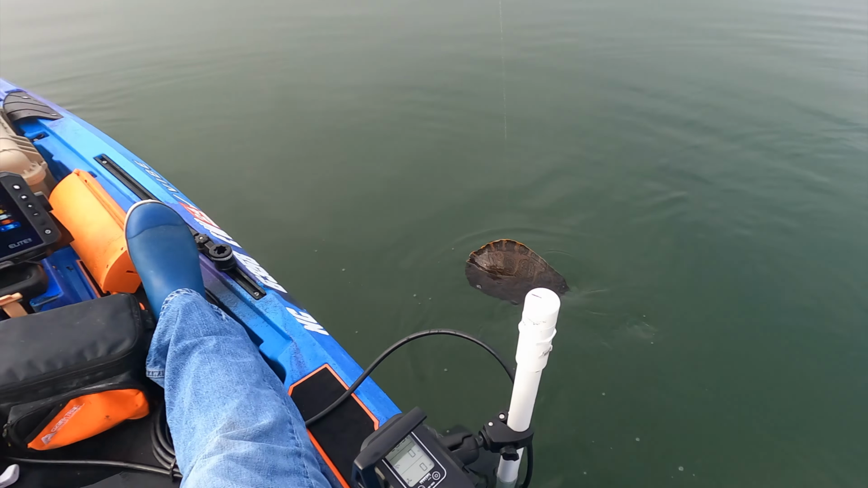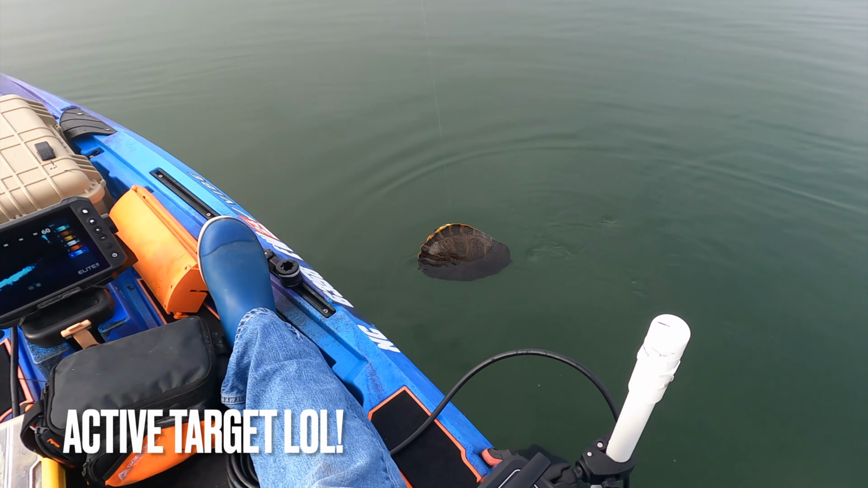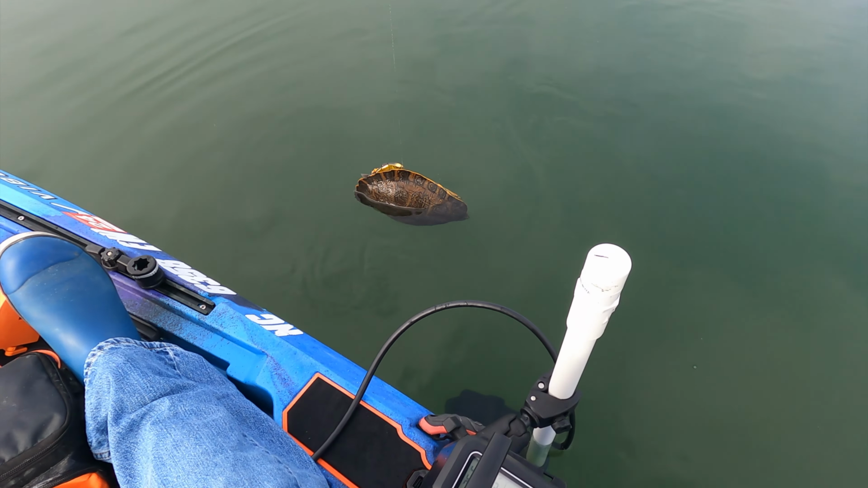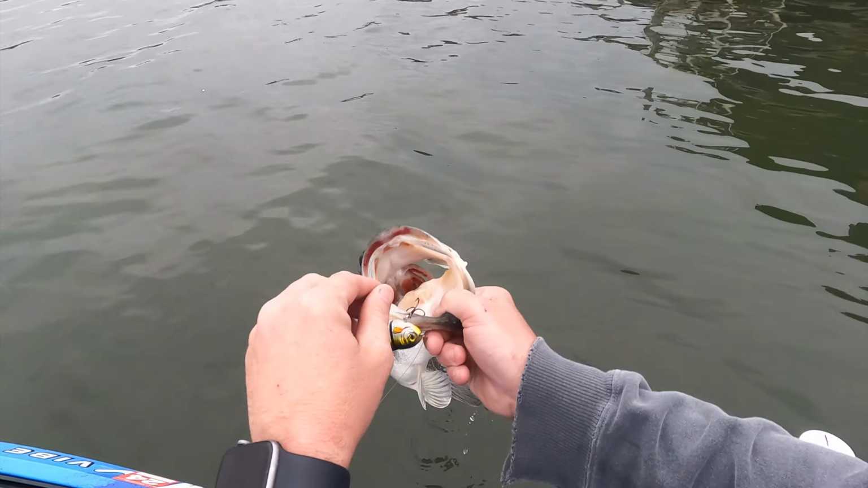I seen this turtle on the live target and I hooked a freaking turtle. What in the heck am I doing, Bo? I done hooked a freaking turtle for the bass, but look here what we got.